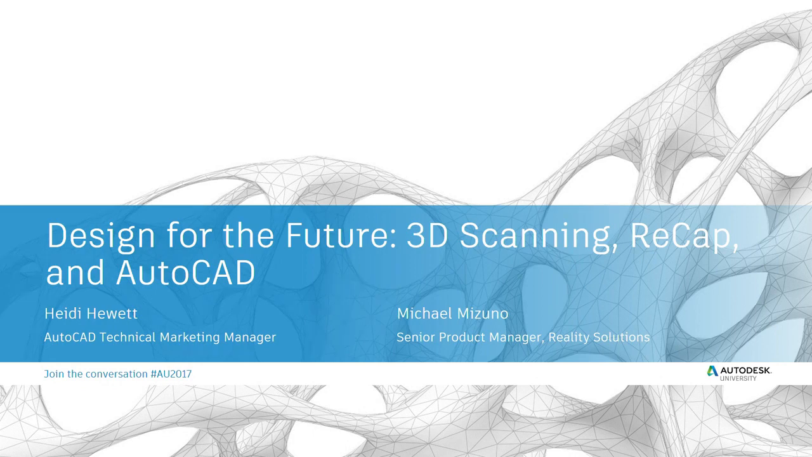But what I want to do is go through and just kind of take you through a project that I have done. I've always been intrigued by 3D scanning and ReCap, but having done this project myself on my own personal projects, it has really just convinced me this is the future.